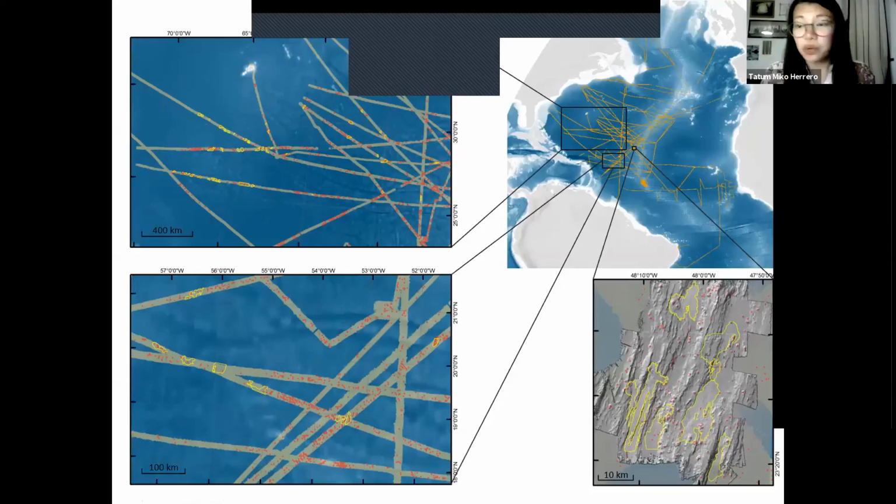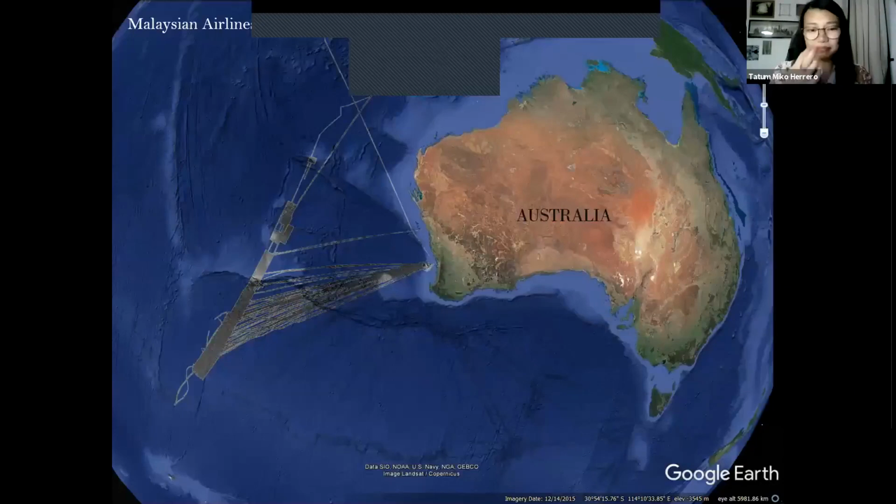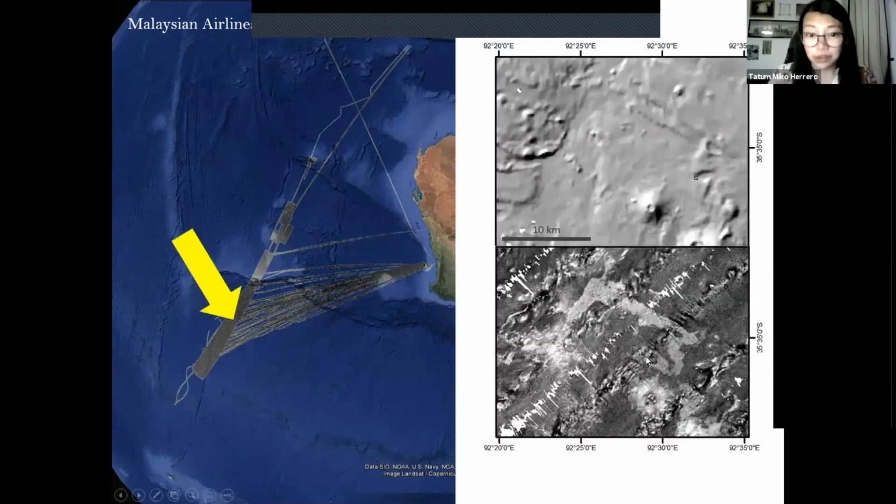I was mainly studying in the North Atlantic, but whenever I get data, I also look at other areas of the world. Here, this is available data from when they were looking for the Malaysian Airlines airplane that crashed a few years ago. They made this available, and my professor immediately told me to try to look for white blobs there. So I did find one over here. It means that these white blobs are ubiquitous in any part of the ocean, not just in the North Atlantic.